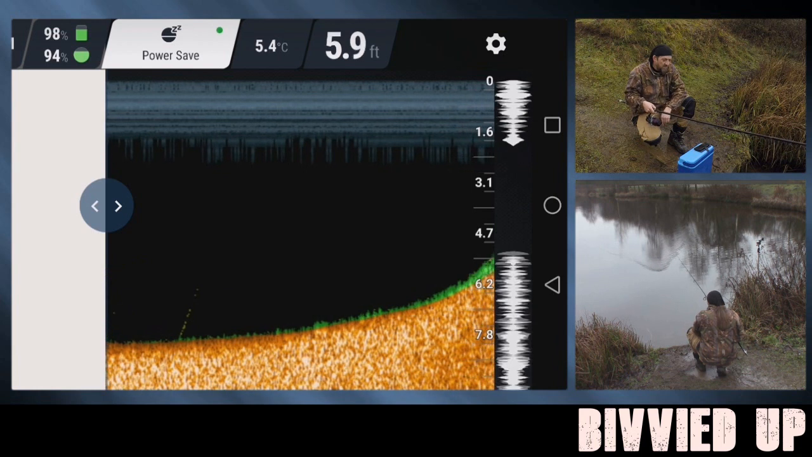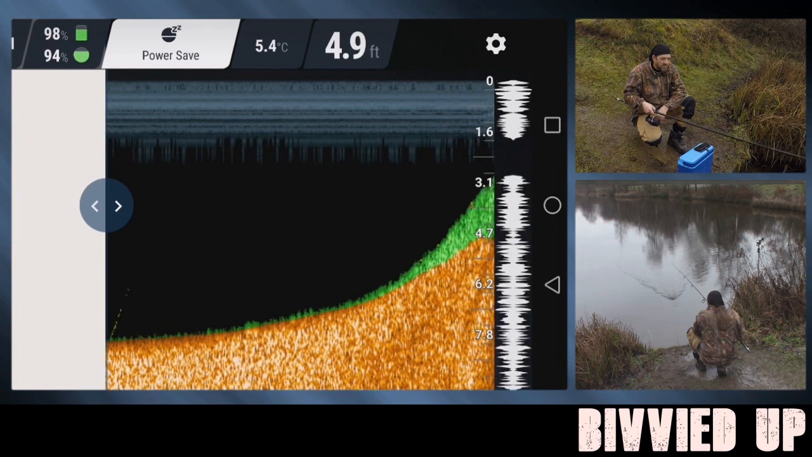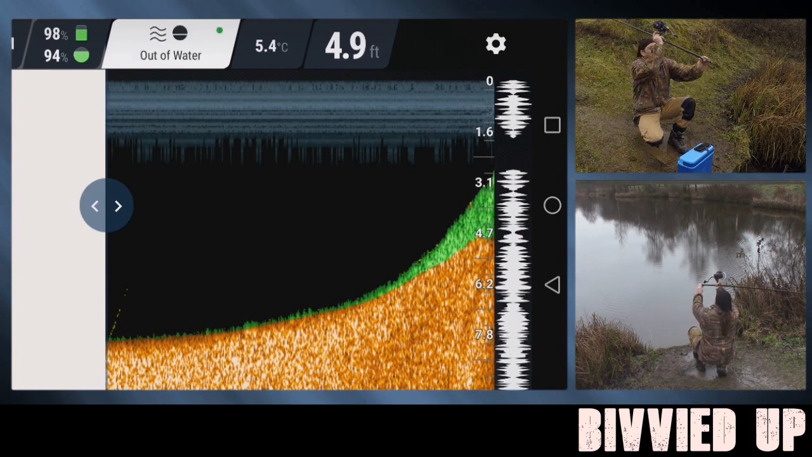It's still 6 foot deep, about a rod length out in front of me, folks. There's no reason a big pike can't be trolling around there. We won't miss that later today. Another 5 degrees or so over.